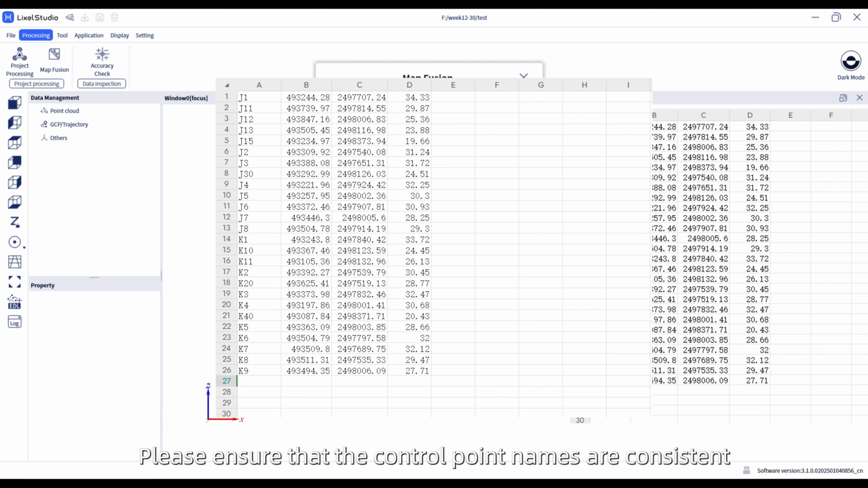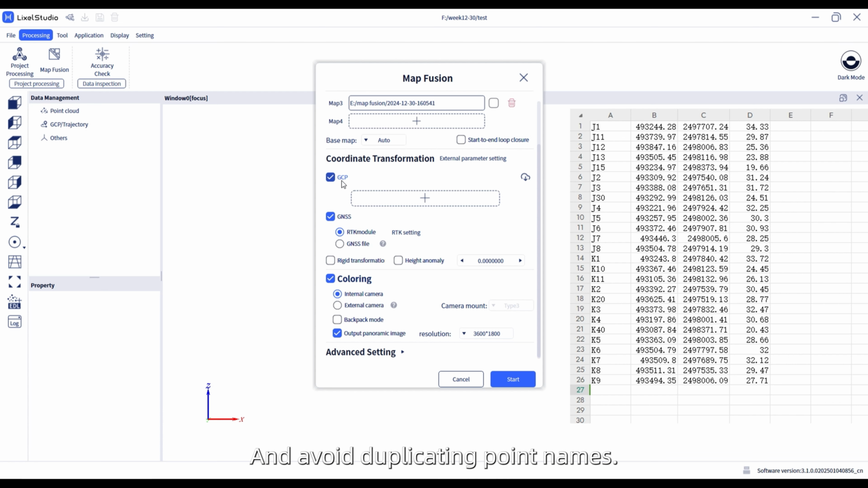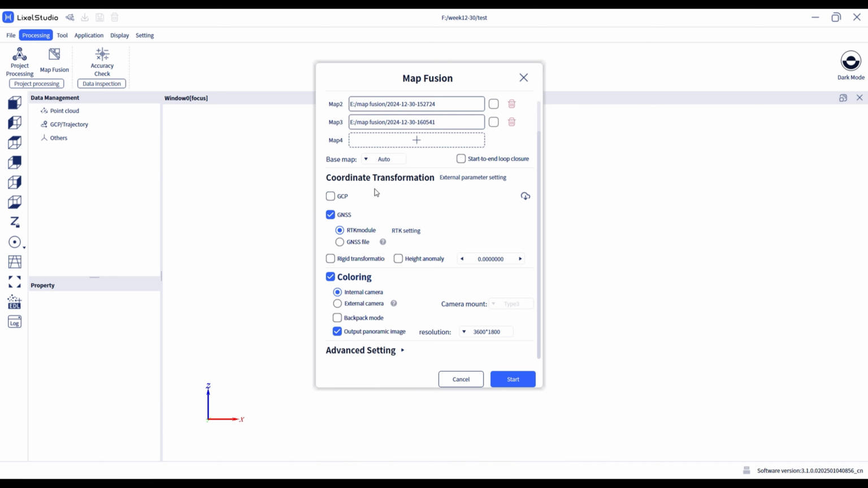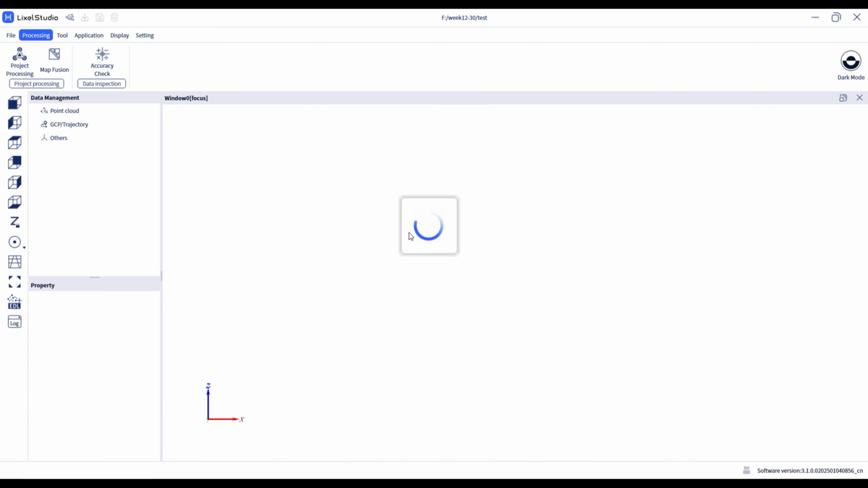Please ensure that the control point names are consistent with those recorded in the app during the scanning, and avoid duplicating point names. If there is a point name conflict, it can be modified in the project data folder control points.csv file. When georeferencing using RTK, you need to check the RTK data and set the parameters.